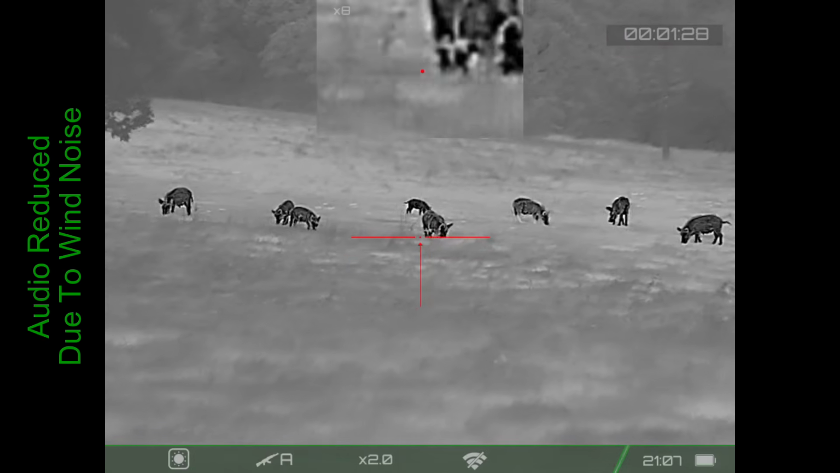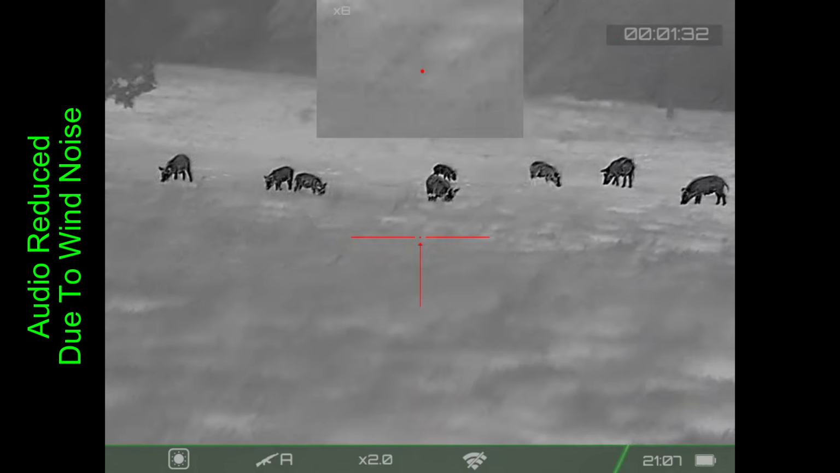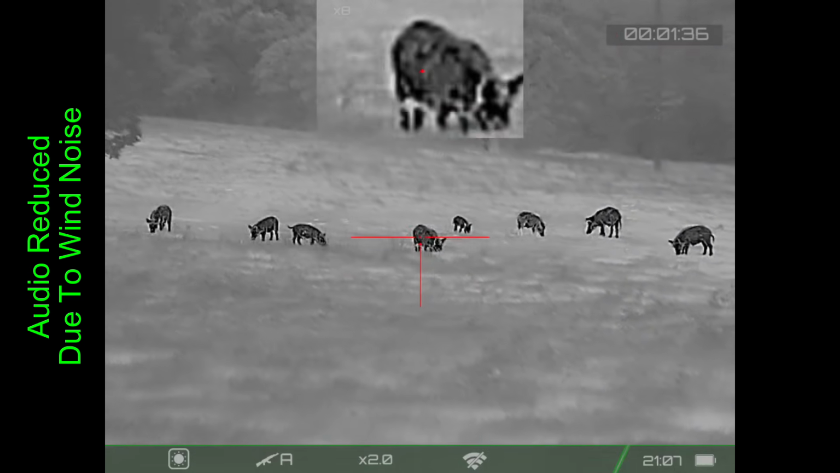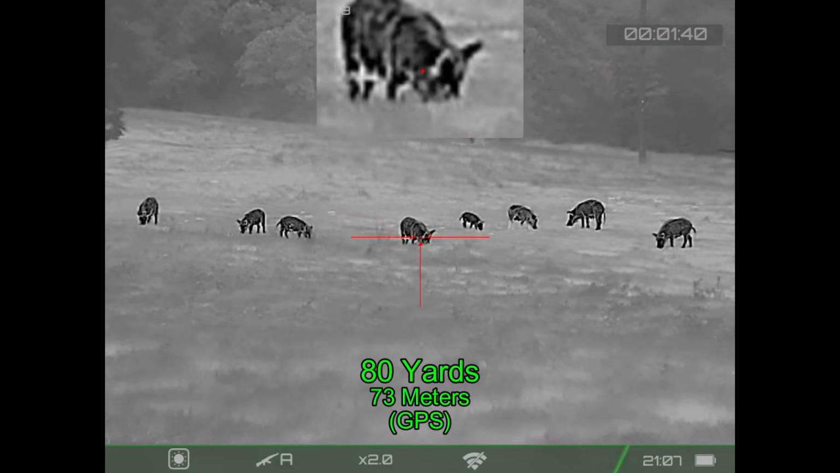And here, coming up in this segment, I've reduced the audio quite a bit. The wind noise was so loud, it was just deafening. So I've cut the audio here, and it's going to return right about now.